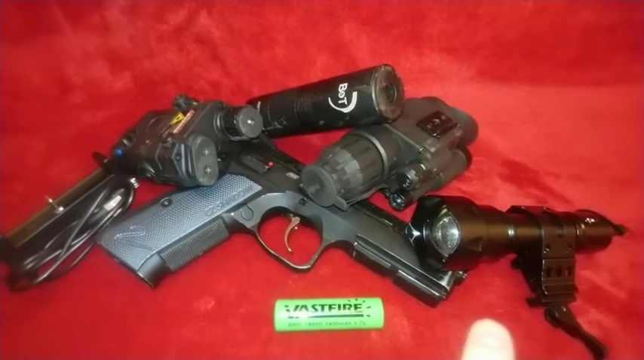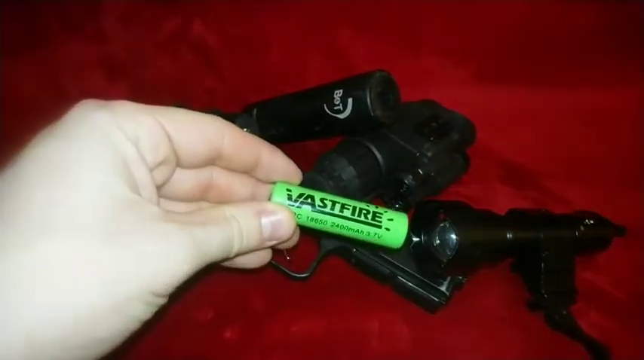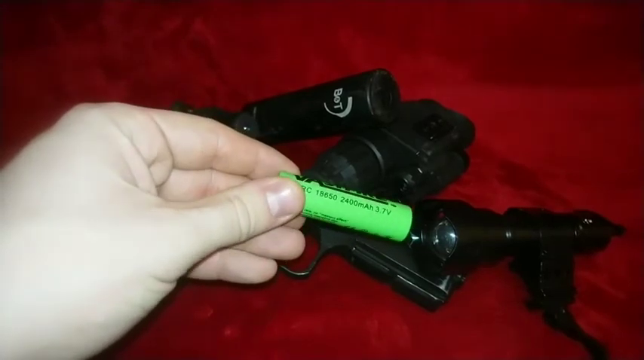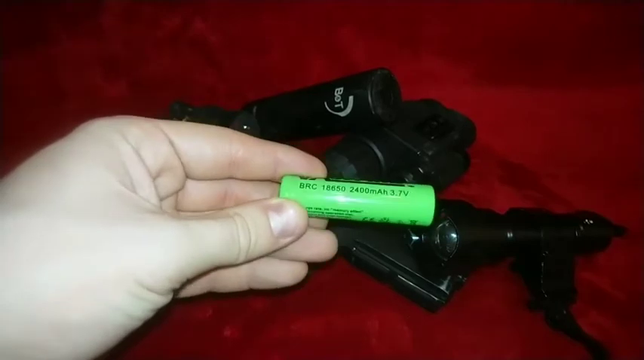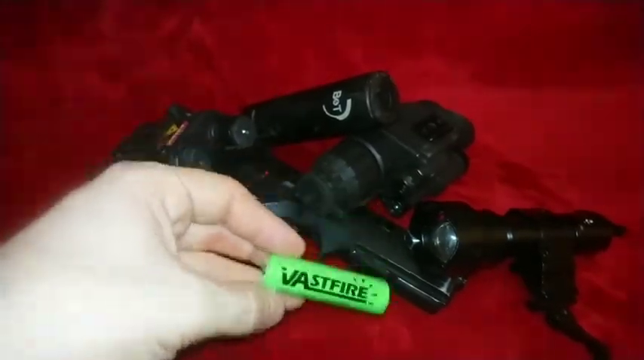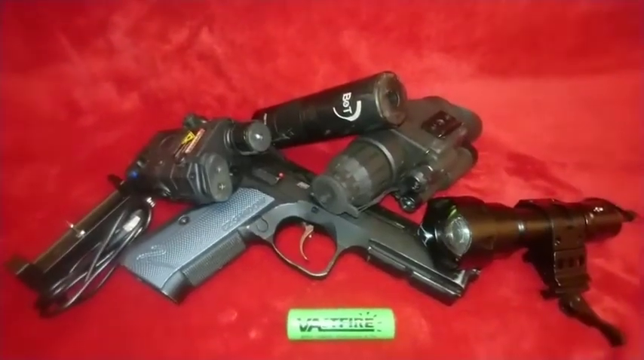And then I charged this T20 torch. Found out the name for you guys. So it's a Vastfire torch. It uses one of these batteries. There's the serial number there for you guys if you need it. These batteries lasted me all day. Still got charging it now, so absolutely fantastic.